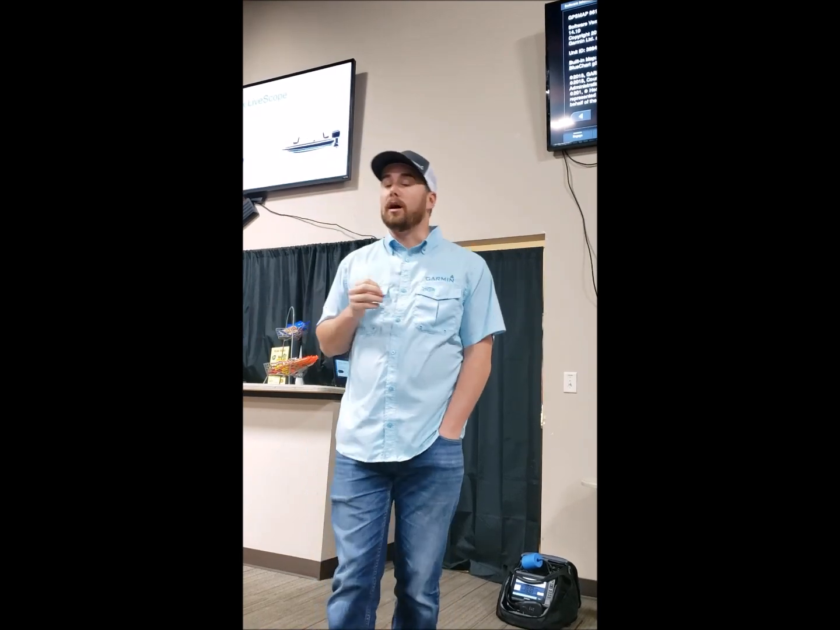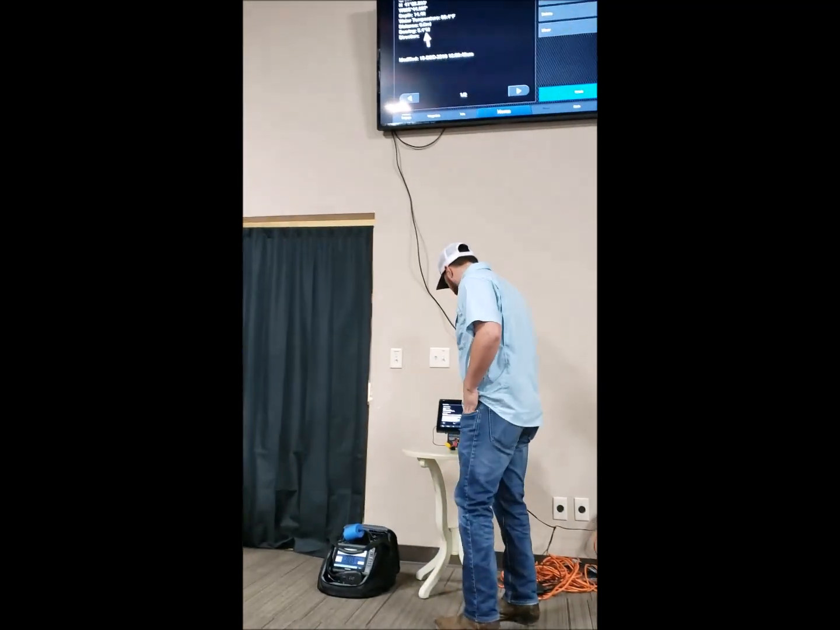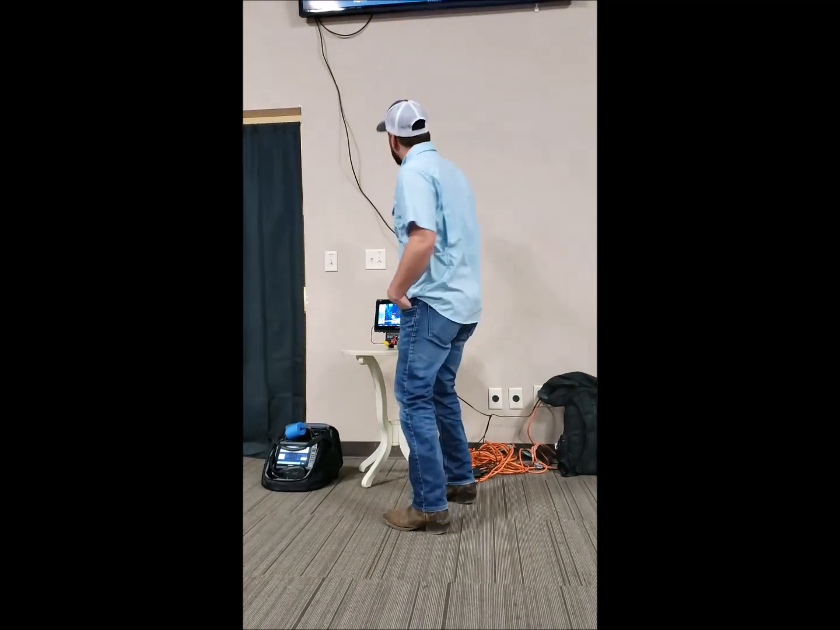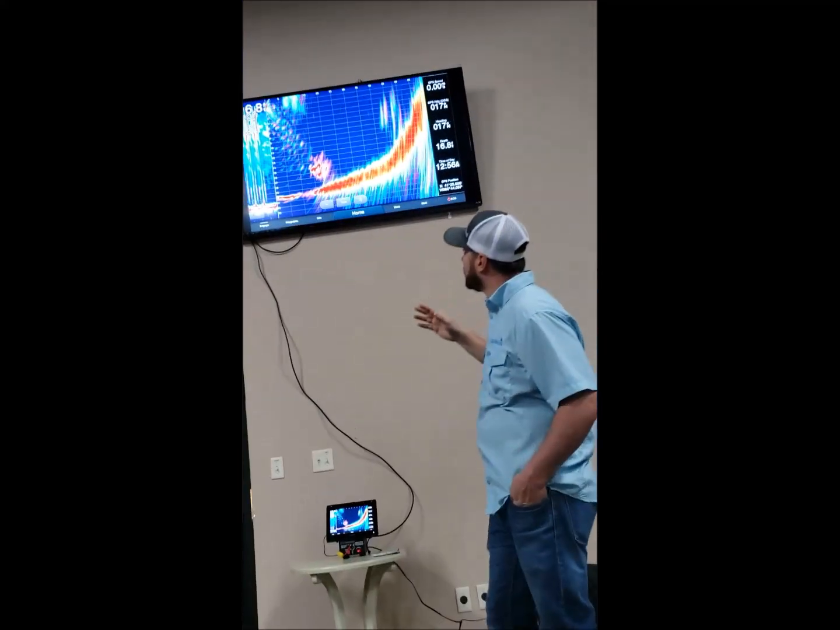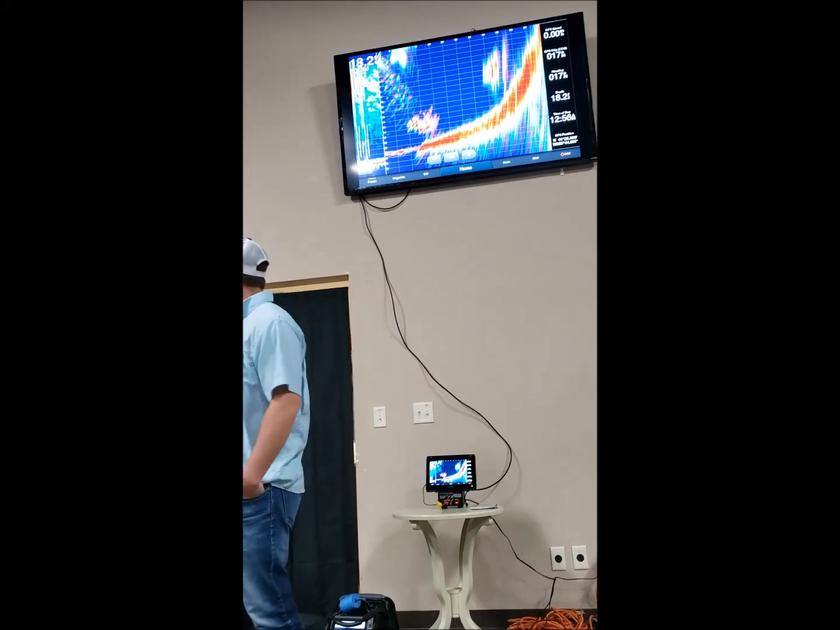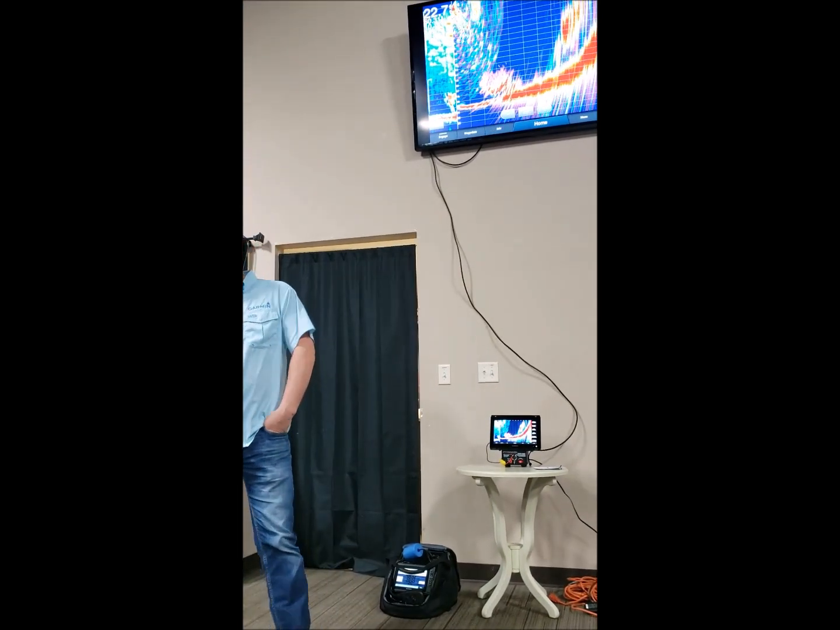So in normal Panoptix, you're going to have those blobs, so it is kind of more blobby here. It doesn't show real good structure on this demo loop, but if there was a tree, it would be that big solid return right in the middle. It doesn't show if it's weeds or whatnot.